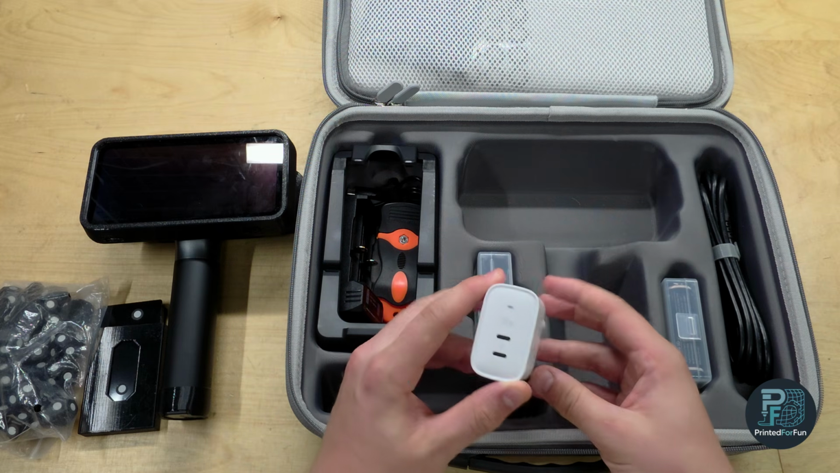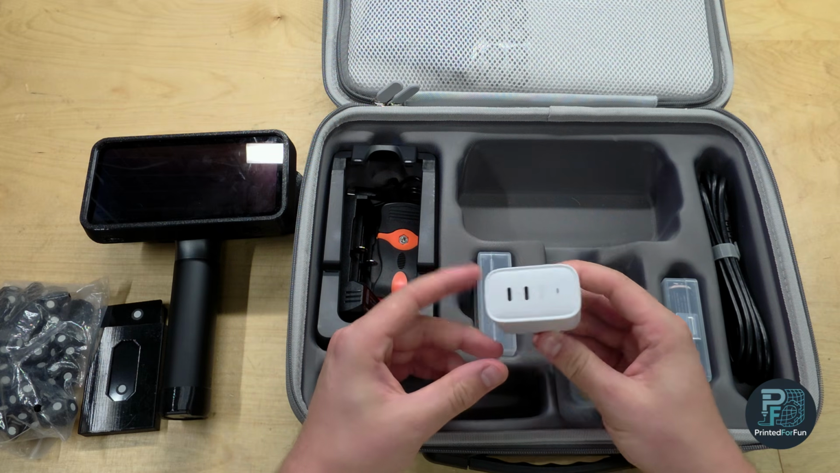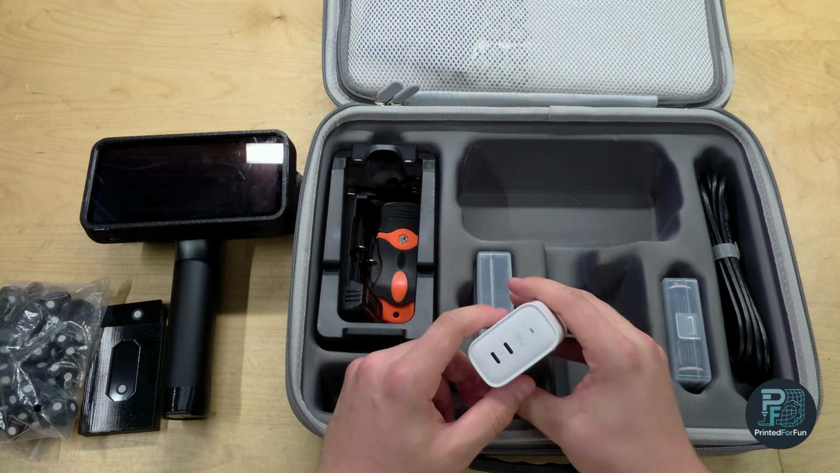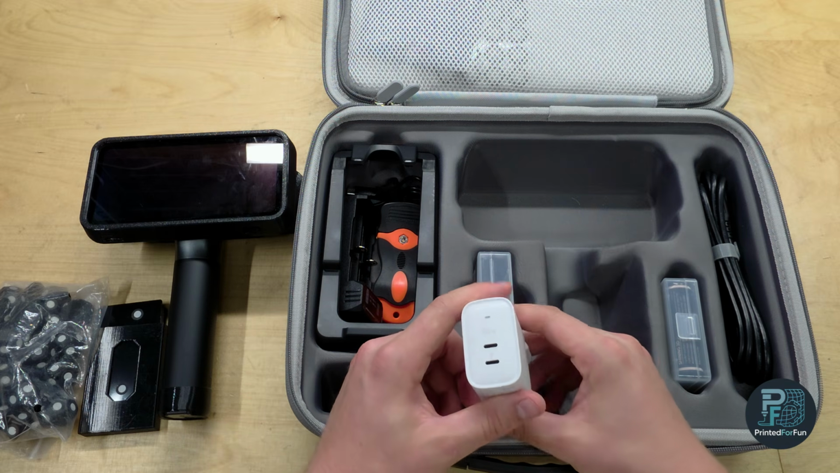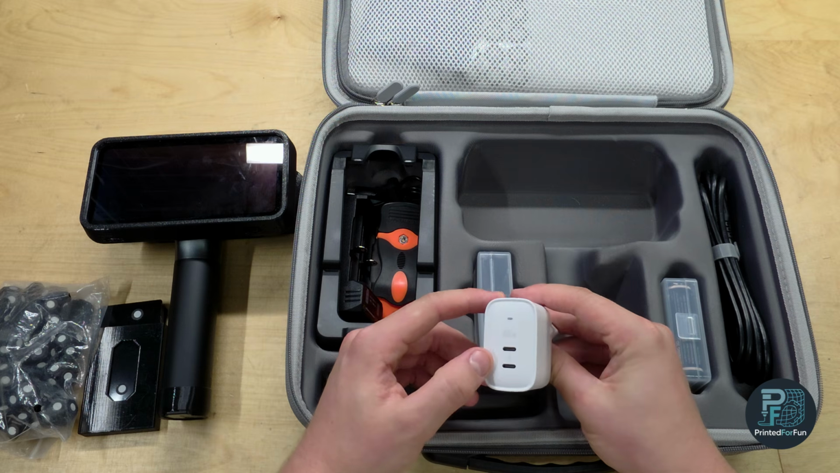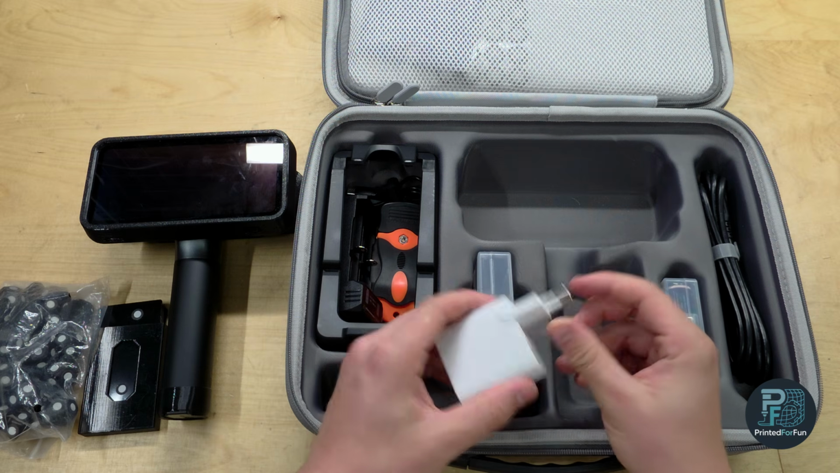I still use the original power supply because this is a proper power supply. It's a 65 watt USB-C PD charger, so no need to change it out. I even use it on the go for charging my phone if I have no other charger with me.